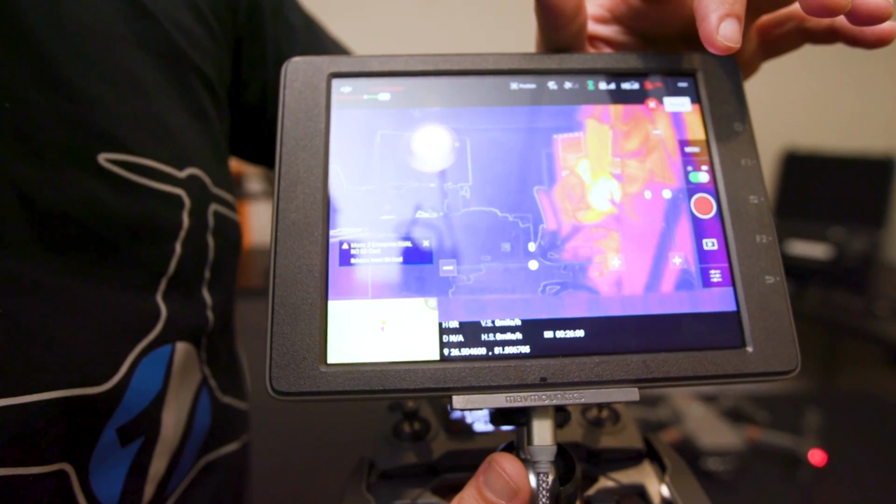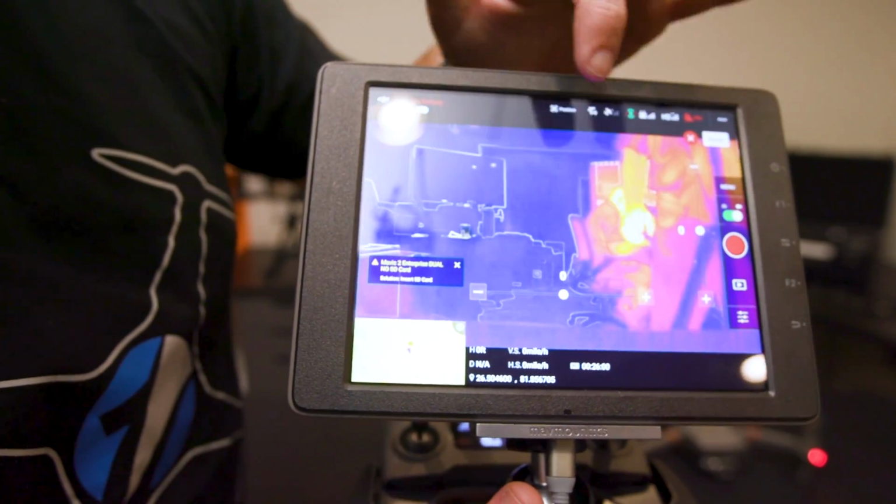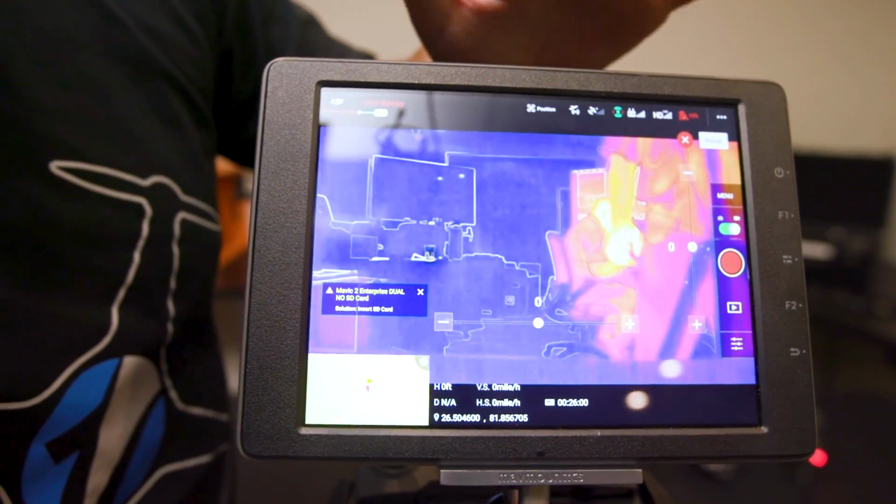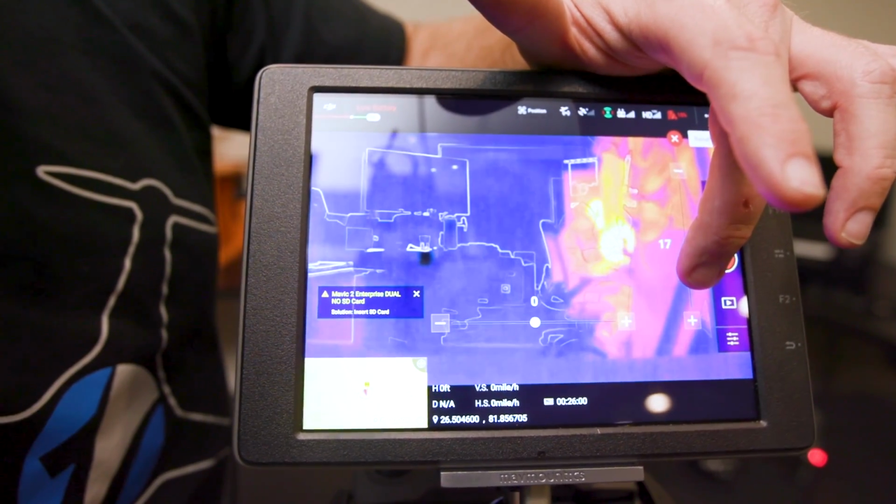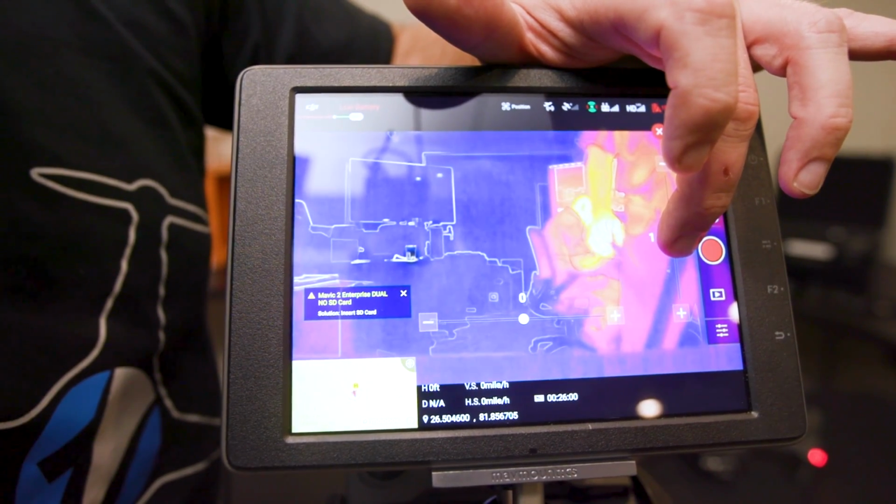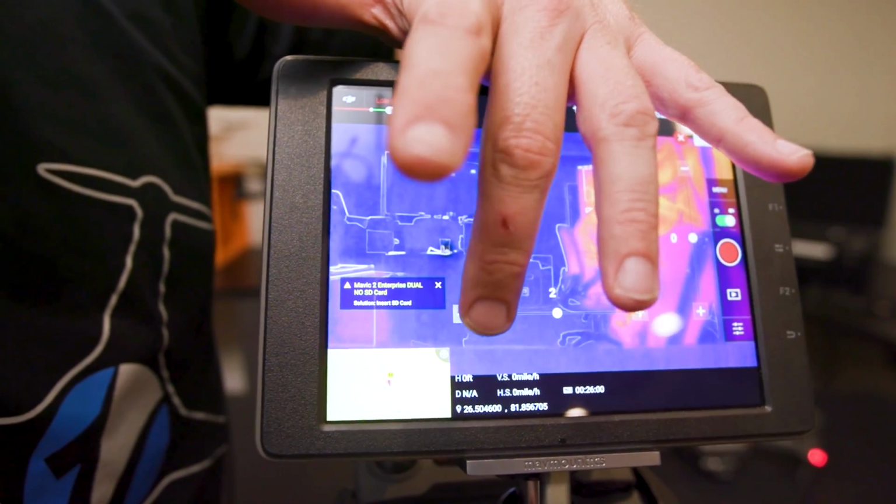These are your settings, and this is for MSX. Now, I'm not going to get too in depth with this, but what this actually does is whenever you have these lines that are drawn by the MSX technology that's in this drone, you can actually offset those, or you can adjust them to where they match up better. Sometimes if you notice, like if I move this over, see how the MSX actually moves around a little bit on the image, because you can see the lines, but then you can see the color of the thermal. So you line these up and then you make your adjustments accordingly so that everything's lined up nice and neat. So I'm going to set those back to 0.